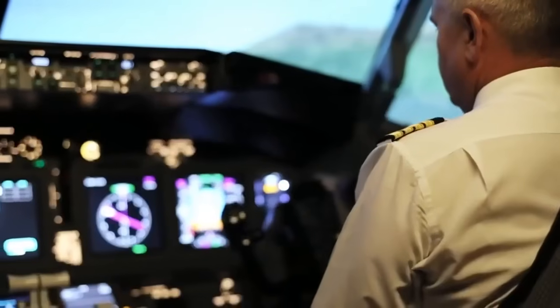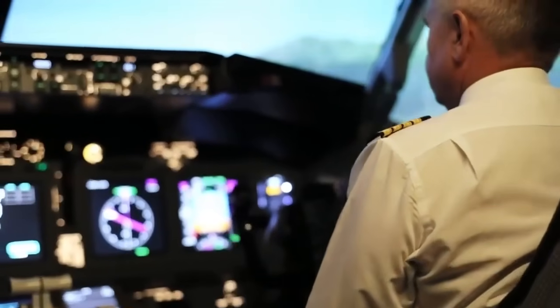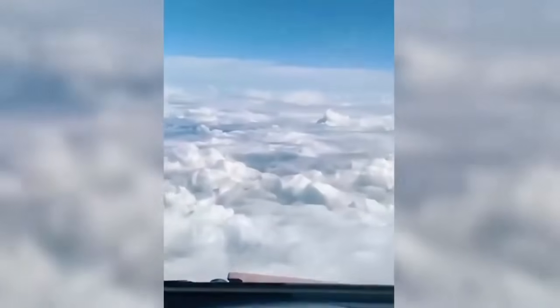A UFO. A pilot was on his usual routine, flying a plane from one city to another. But what he did not know was that he was about to come across a sight he had never imagined, a UFO. Now, for those of you thinking it was just a balloon, those don't fly forwards, they go upwards. And also, balloons do not have this kind of speed. So nope, that wasn't a balloon. To me, it totally looks like a UFO.